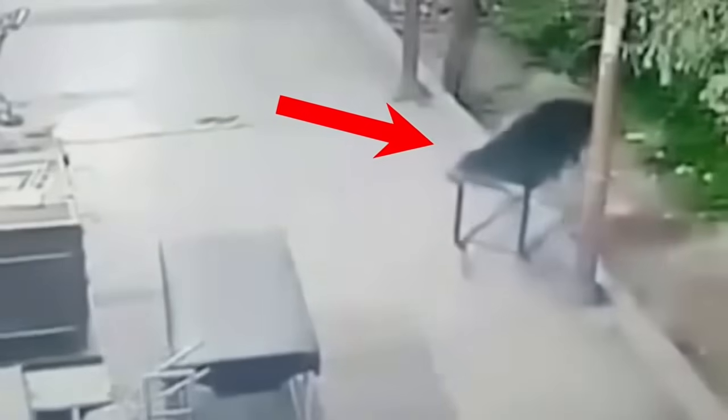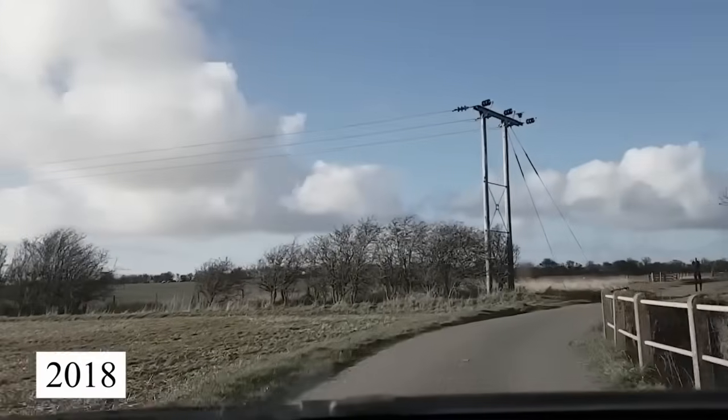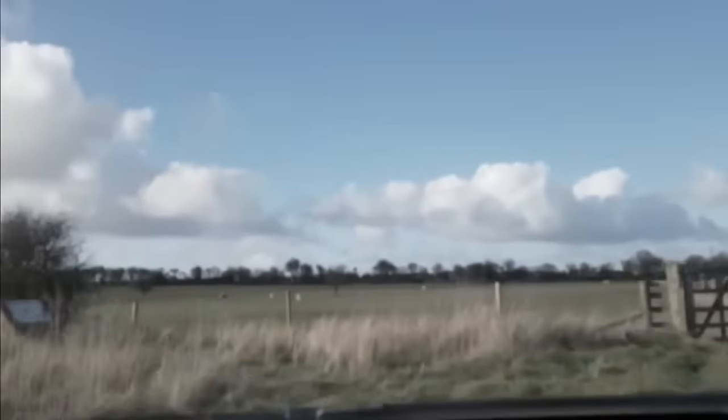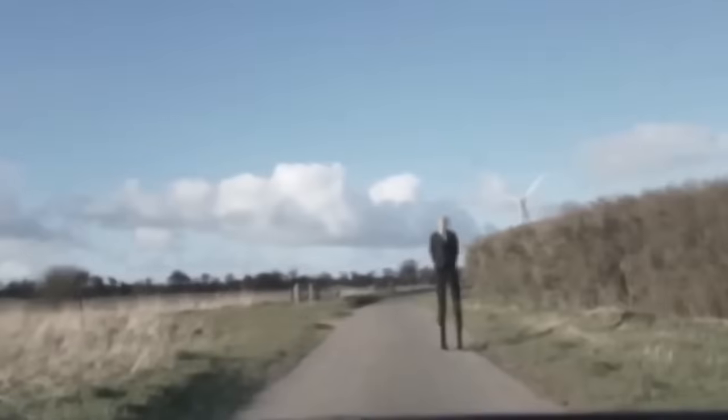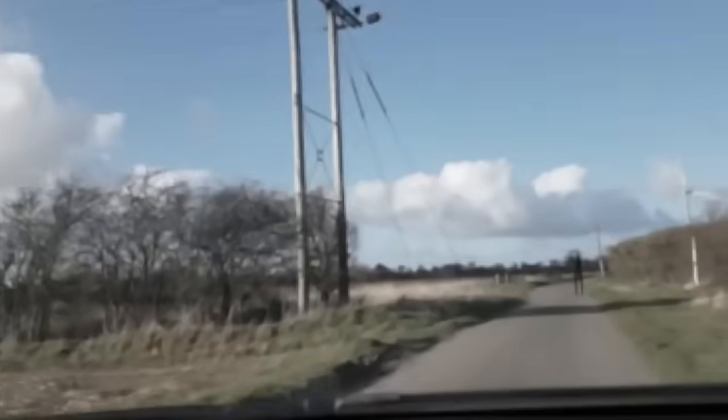Slender Man. In 2018, two friends and a little girl were traveling across states when they bumped into an abnormally tall and suspicious-looking man referred to as the Slender Man. The Slender Man appeared in the middle of them, making the driver turn off-road and into the grass before stopping.